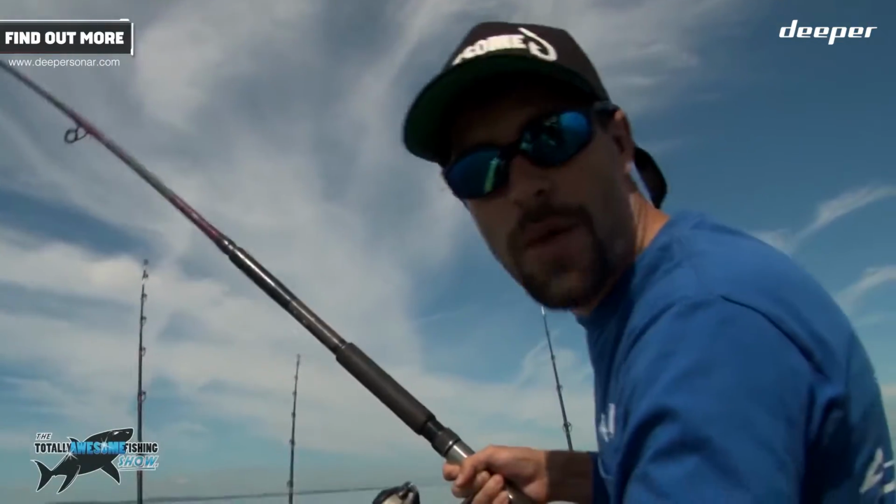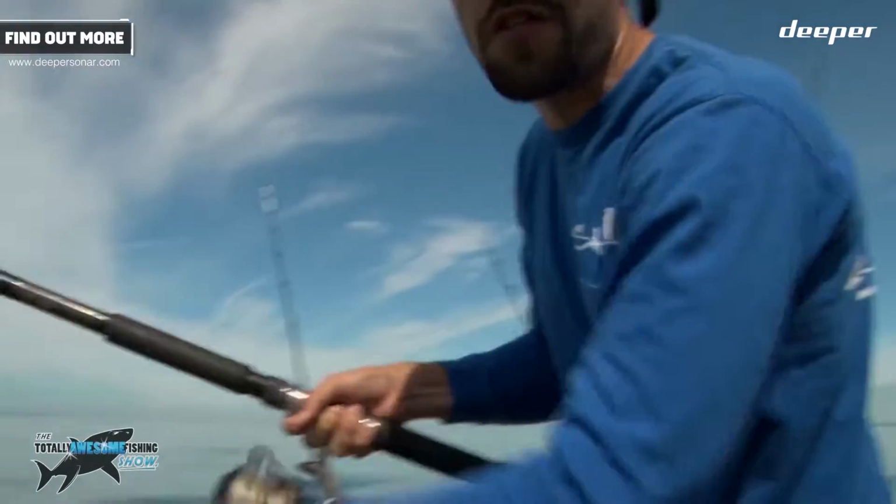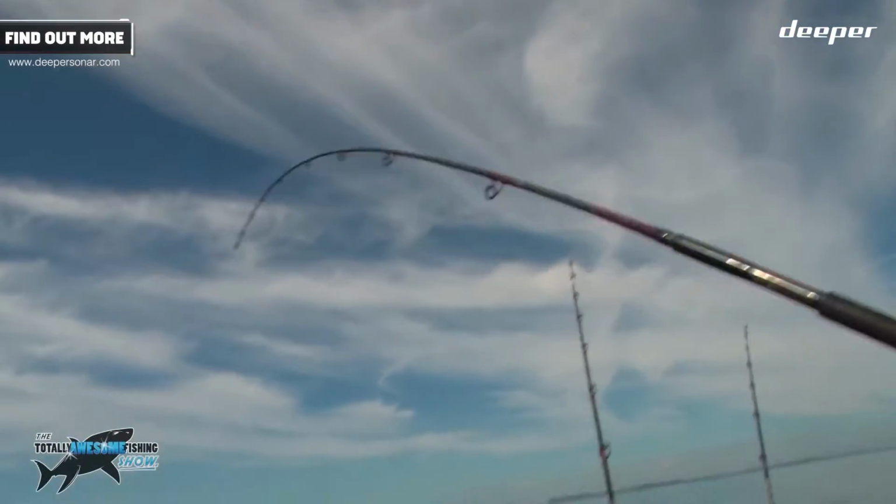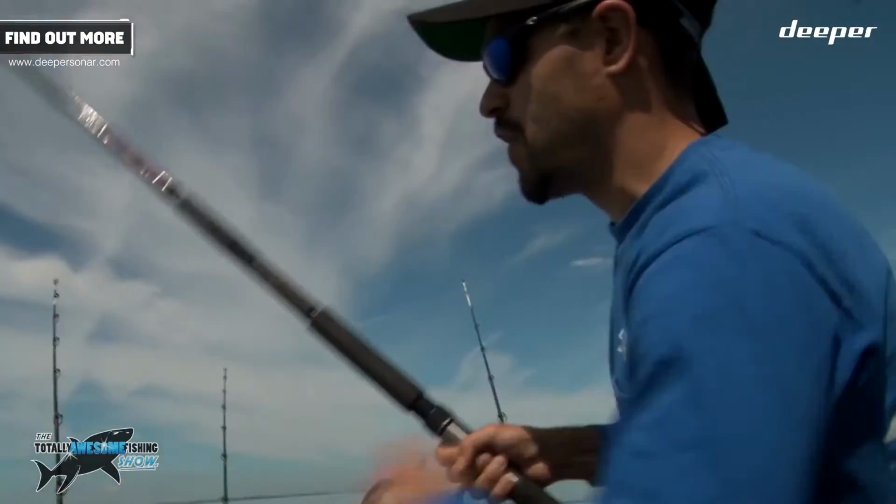Well, we've got all the rods out. It's like a porcupine at the moment, this boat, with all the rods, and it's been, I'd say, 25 minutes, half an hour. We had a little tap on this rod and I'm into a fish here. And by the way it's playing in the water, I've got the feeling it's a ray.